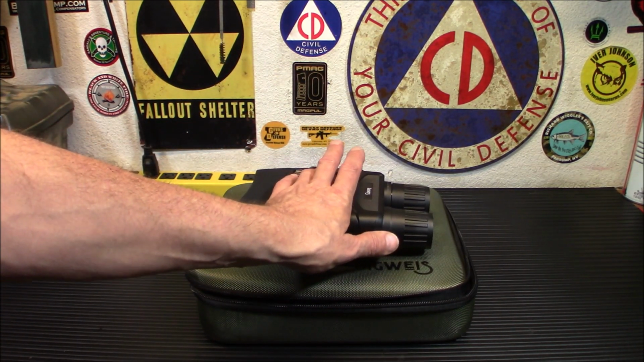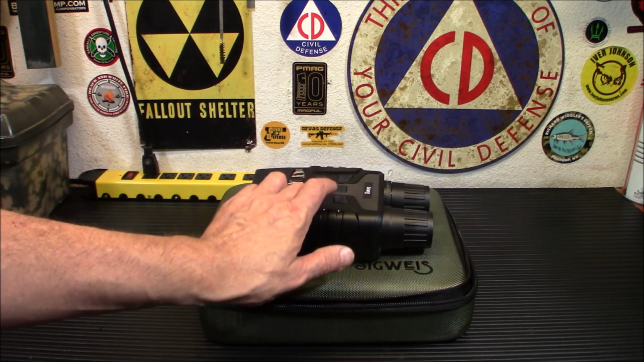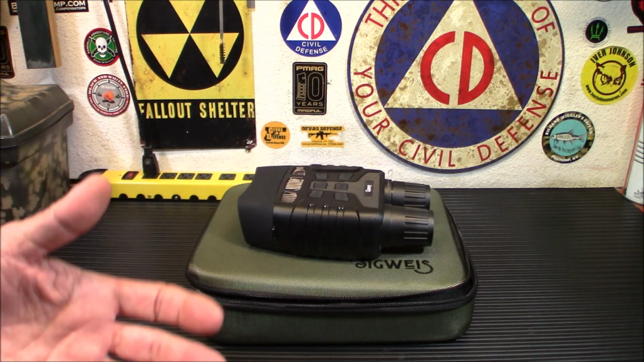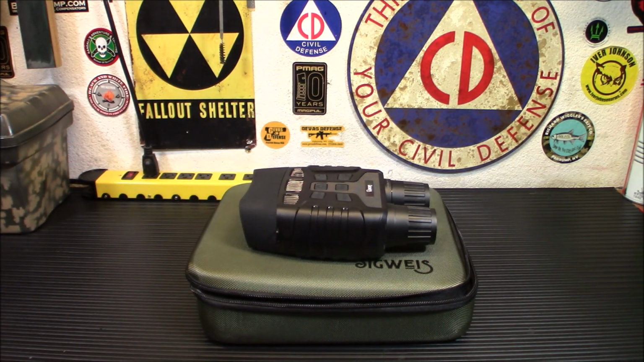I like the fact that I can just push here up and down, and I can switch modes. I can take my shot or video just by pushing one button. There's not a separate button for video and a separate button for a picture. So I ended up taking a lot of stupid pictures for no reason. And I just like the way it's laid out. It feels like a very comfortable, easy to use unit.